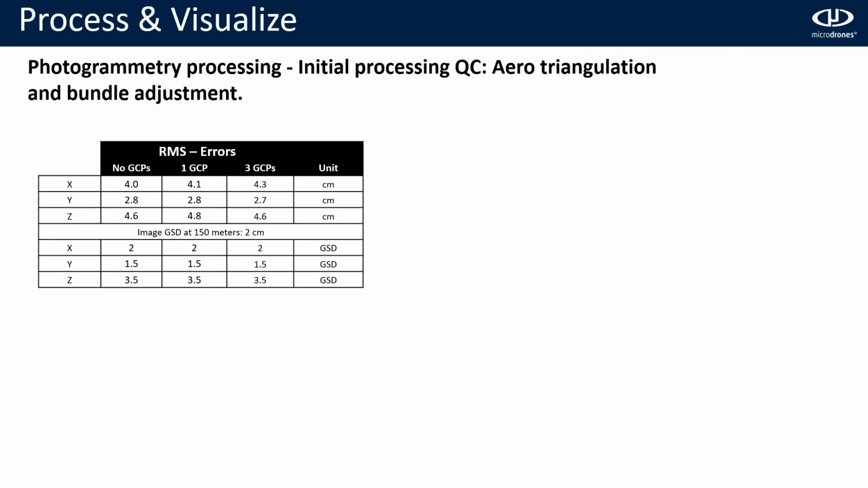The next one will be using one GCP, and the third column will be using 3 GCPs. And if we translate that to GSD, you can see that our error is between 2 to 4 GSD. Actually, it's 2 in X and Y and 3.5 in Z.